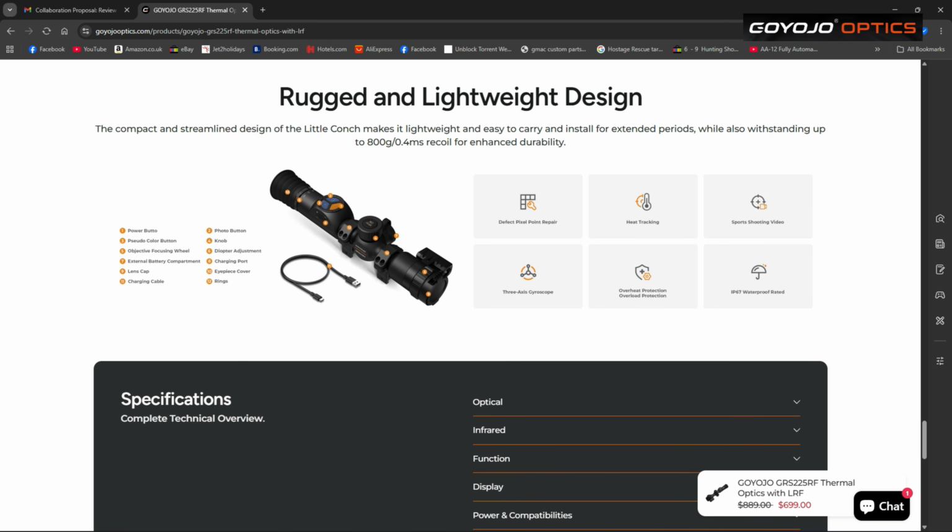Rugged and lightweight design. So the compact and streamlined design of the little conch makes it lightweight and easy to carry and install for extended periods, while also withstanding up to 800 Gs of recoil for enhanced durability. So 800 Gs, you could basically shoot that through a 50 cal if you wanted.